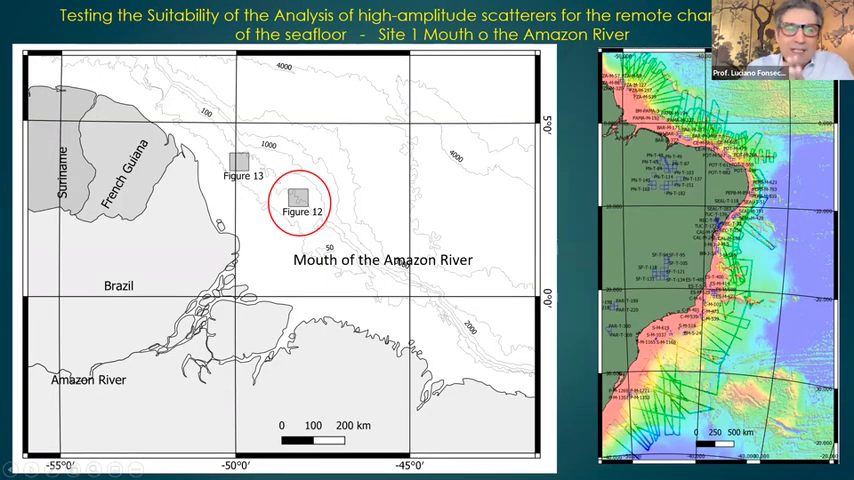So to test those ideas, we took some data here from the mouth of the Amazon. They were acquired by the Brazilian Navy trying to map the Brazilian coast for the extension of the continental shelf. And so this is a location map. So this is the French Guiana here. So the Amazon River.